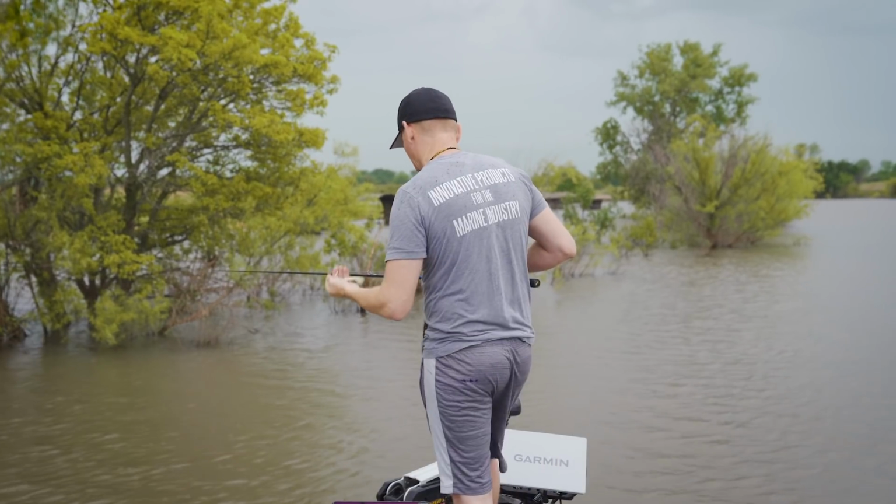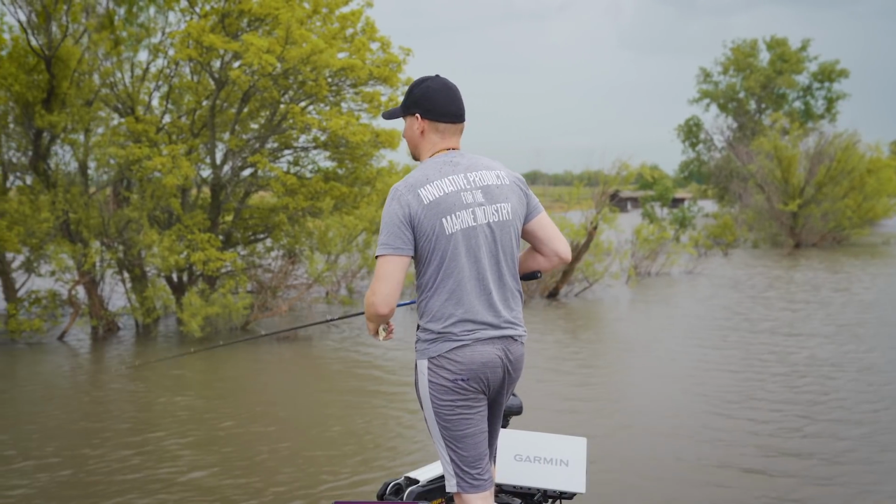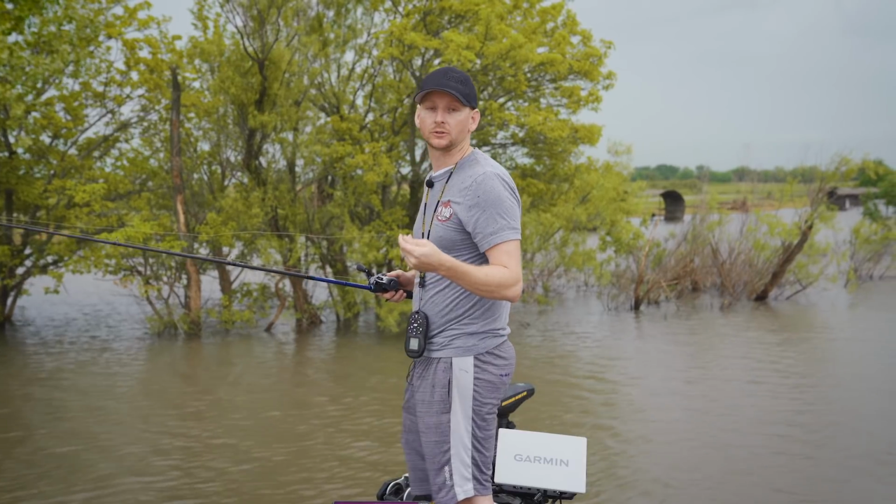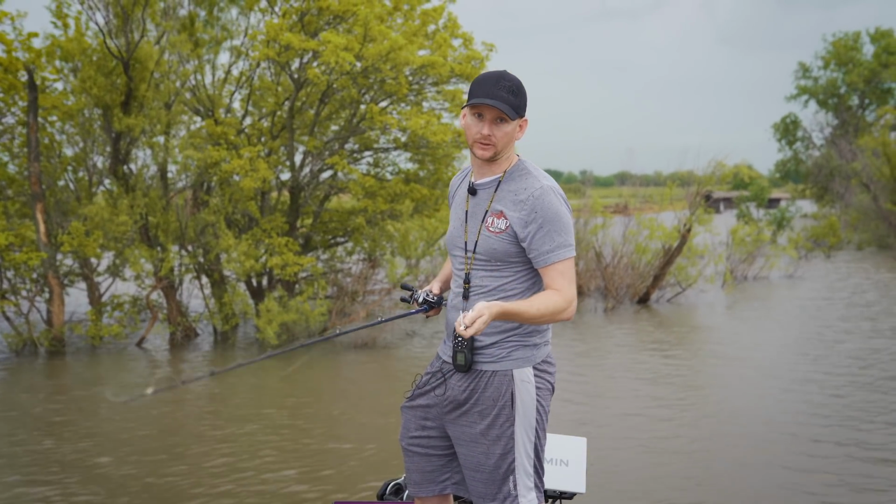And again, we can cast out, you can video game fish, you can follow your lure up and down, watch it jig up and down, watch fish follow it. But again, I look at the LiveSight as more of a tool for finding structure, not necessarily finding the fish.